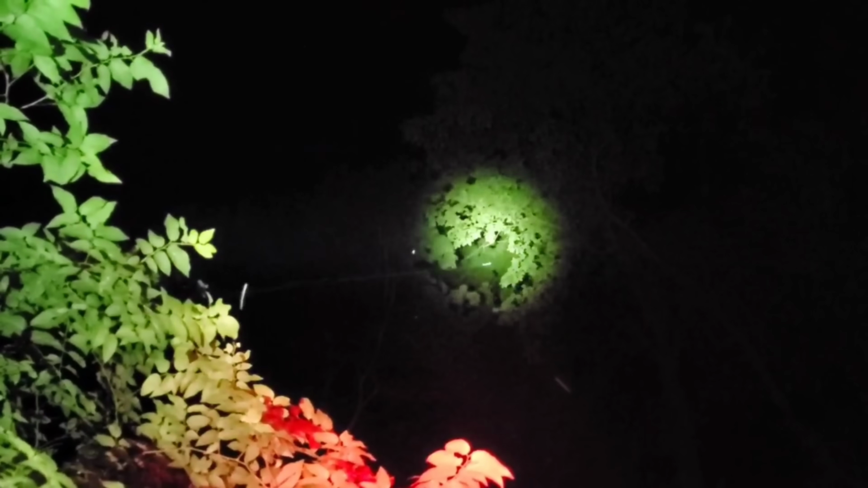All right, guys. So we have Daisy in here. She's got the coon. We have found it. Just to give you a little perspective, the coon is sitting right up in there, and right there where my laser is, that's where the coon is.